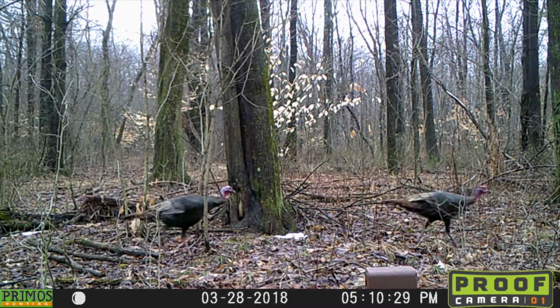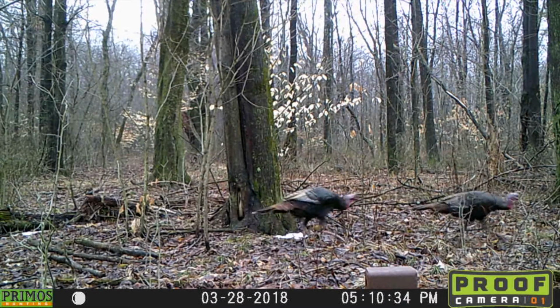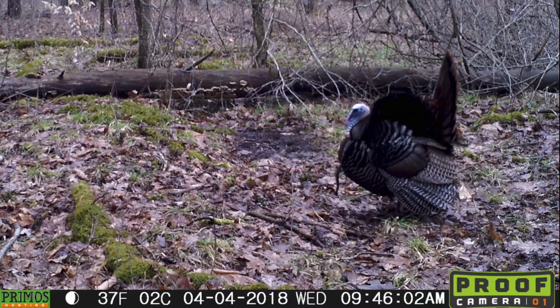Now it's always neat to see pictures of turkeys showing up as well, especially when it's near you hunt turkeys. Now this year I got a ton of pictures in the spring right before turkey season. Then as turkey season rolled around, it seemed like the turkeys kind of started to fade away.